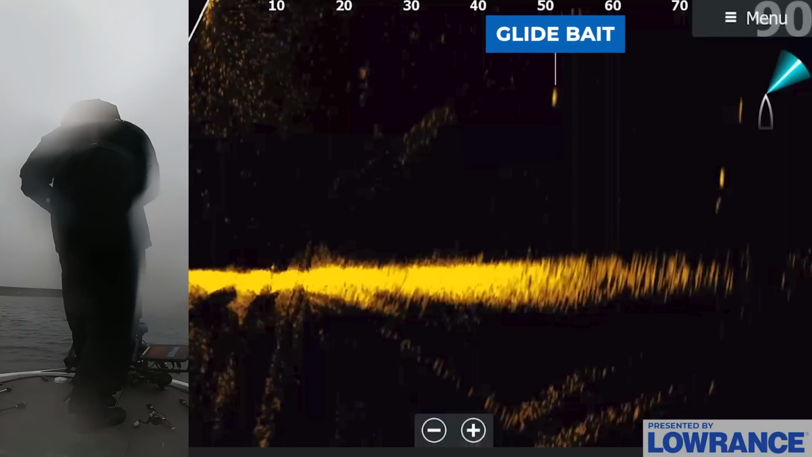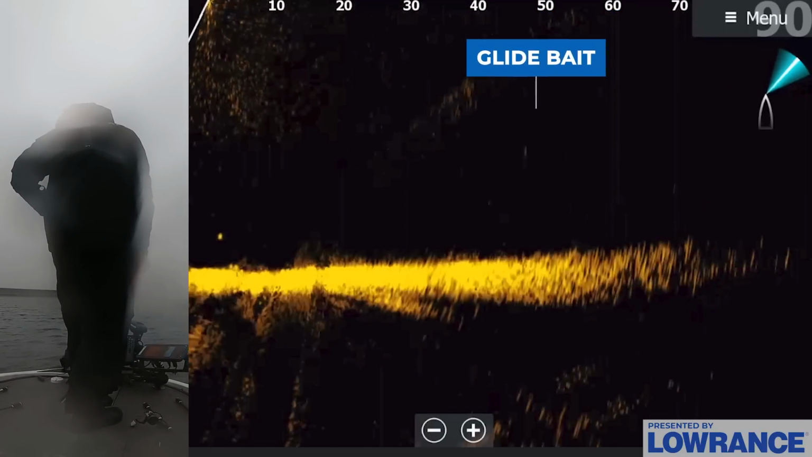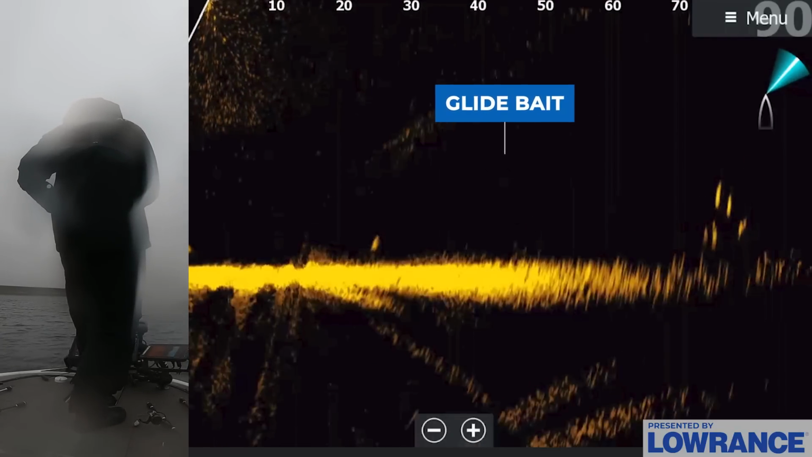So my bait's falling down here at 50. These fish are just kind of scattered across the bottom. There's actually more further up. There's a bunch of fish on this point. So we should have plenty of opportunities here. Look at all those fish, even 90 feet out. Look at all of them, man.